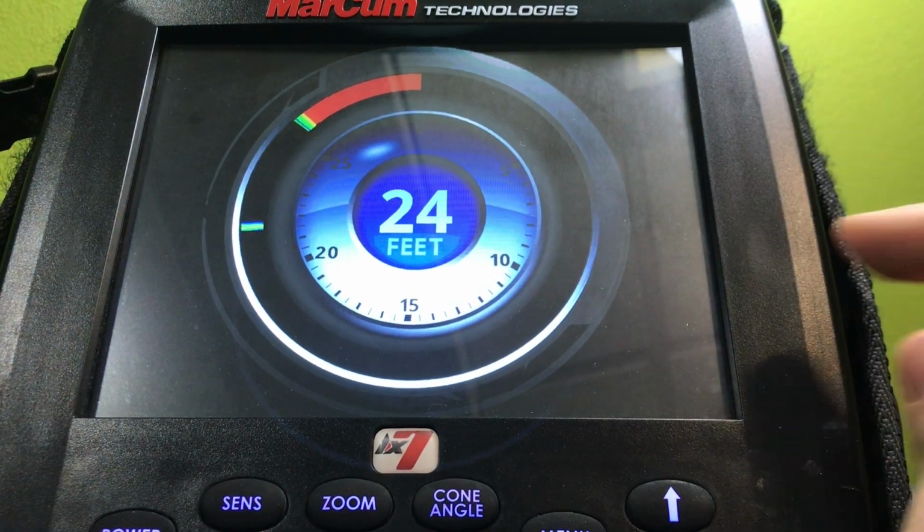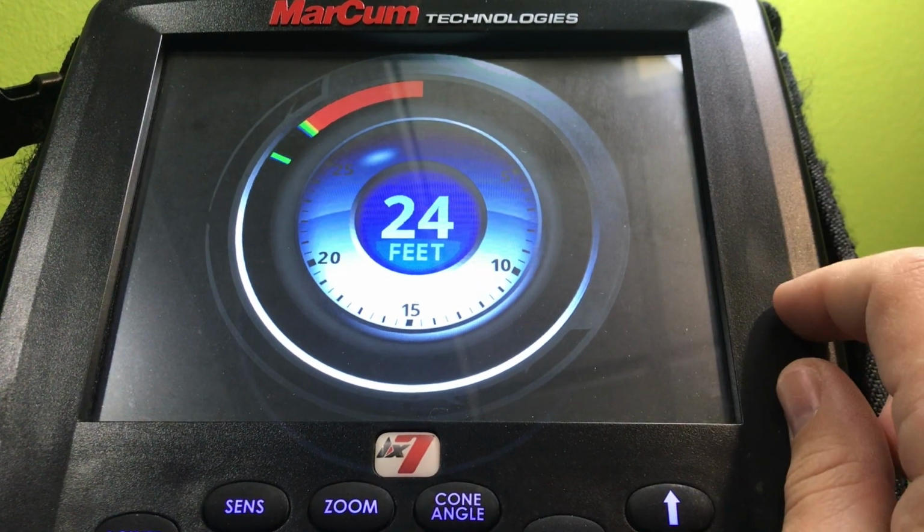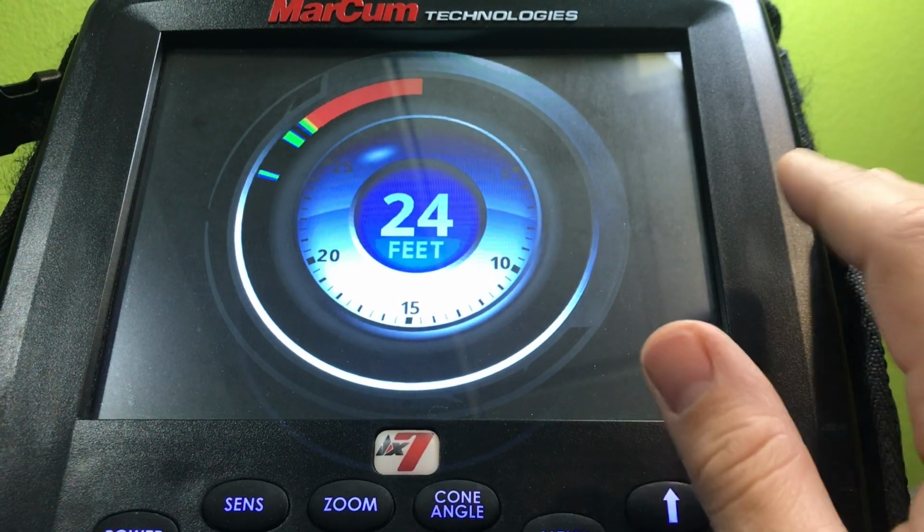Like I said, I have been using my Helix, and it's getting to the point where it's closer to this. But I just feel like with the colors and how this is set up, this can still stand on its own.